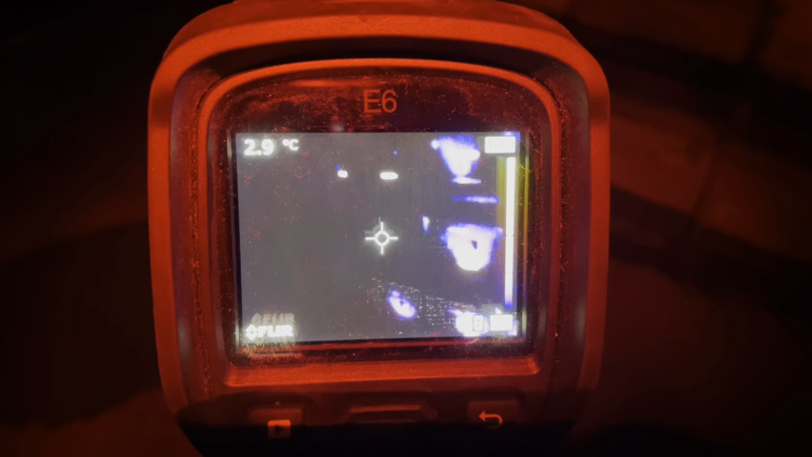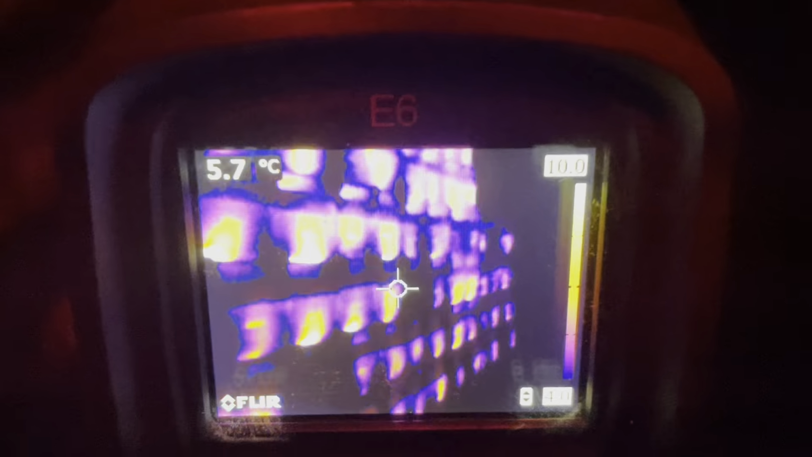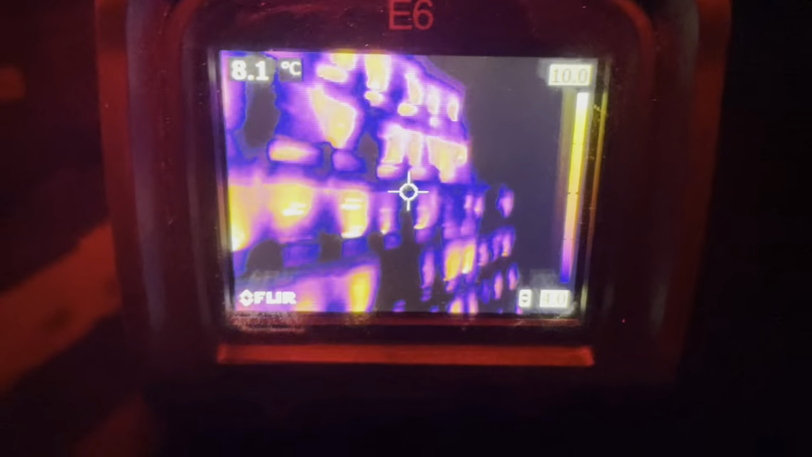Those are alive. It's just the cold air on the outside, the way they have the gun calibrated. See, this whole side would show dead, but it's just cold. And I'll show you another thing.